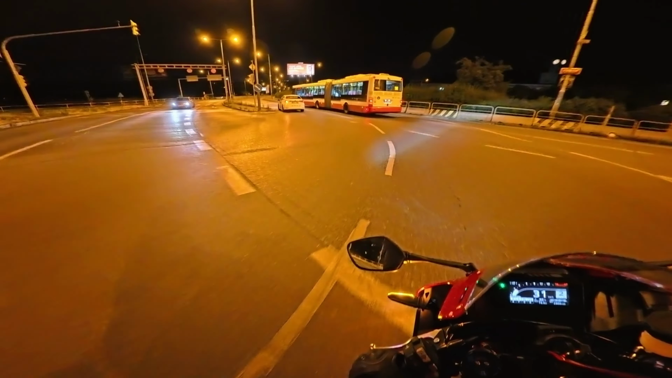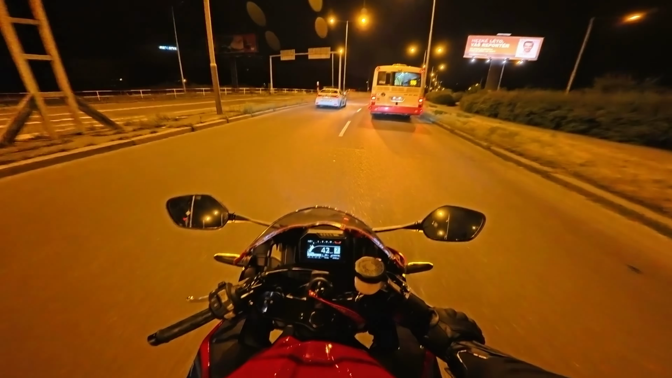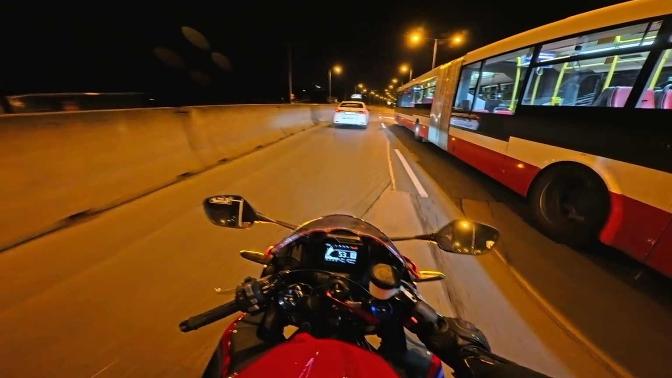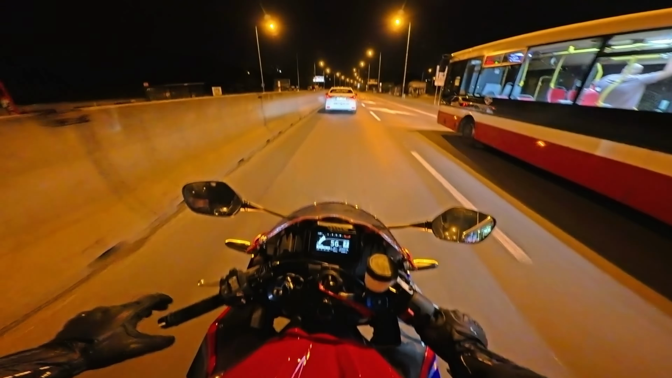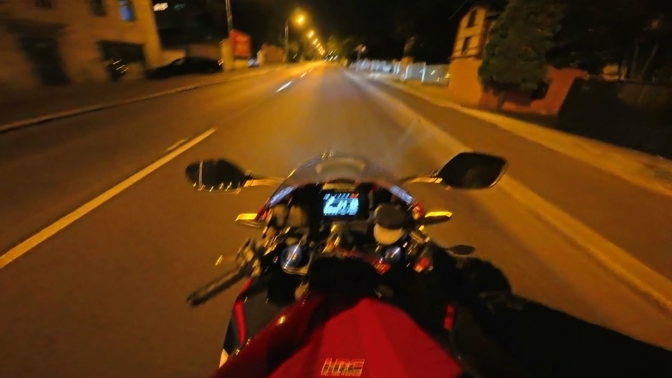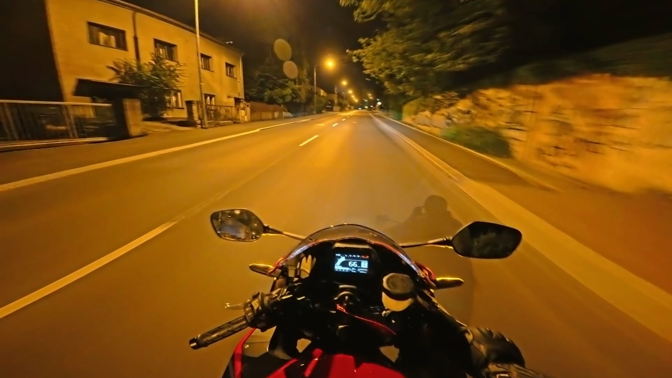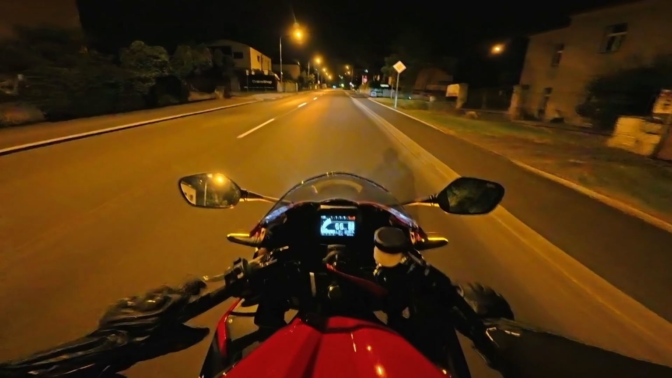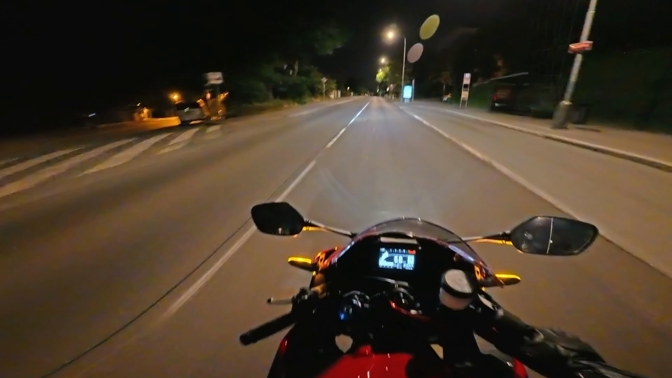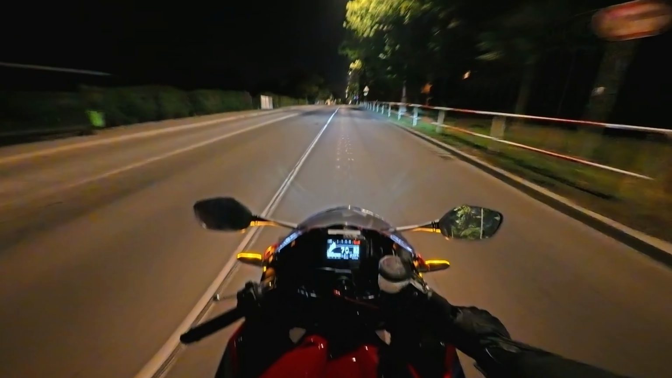Another great reason why night rides are so fun is because you might find people that are as crazy as you, bikers that are going on night rides, or car guys in their modified cars or supercars. Finding a car guy or another biker at night and just racing or riding fast together, having a good time, is always amazing. While this might happen to you during the day as well, there will be way more traffic, so the chances of you racing are going to be way less.